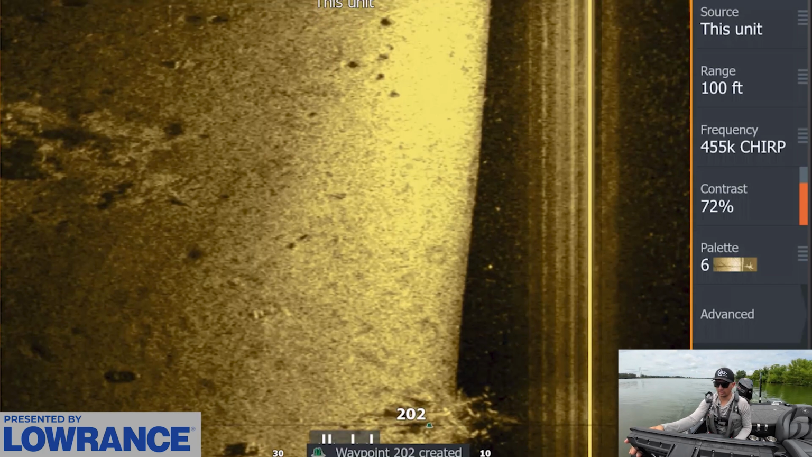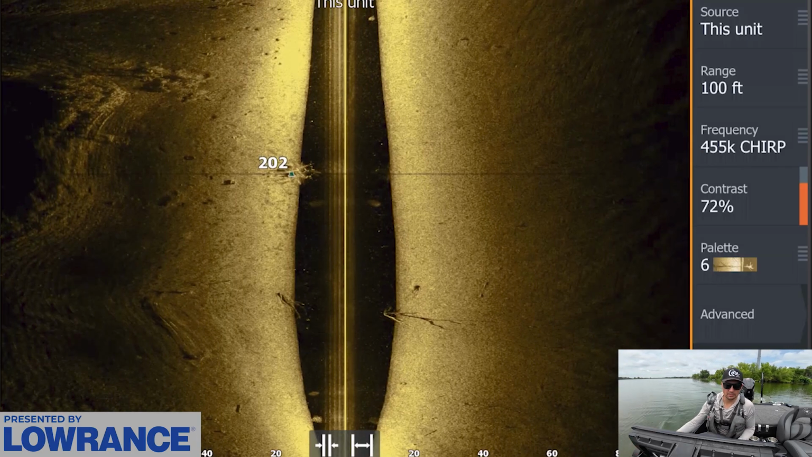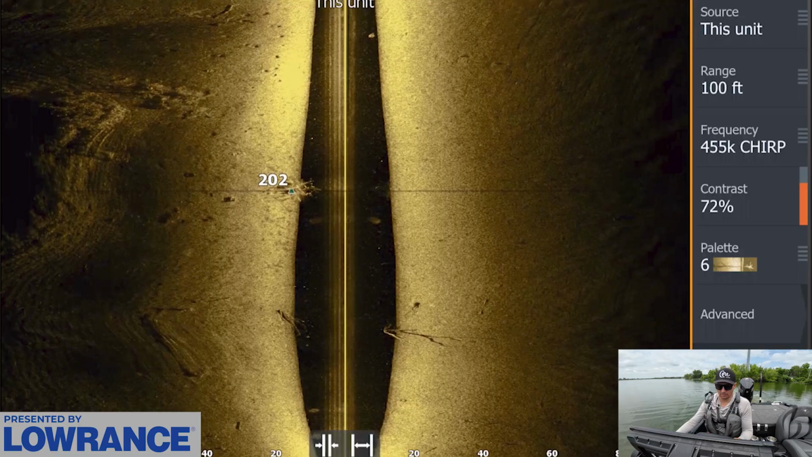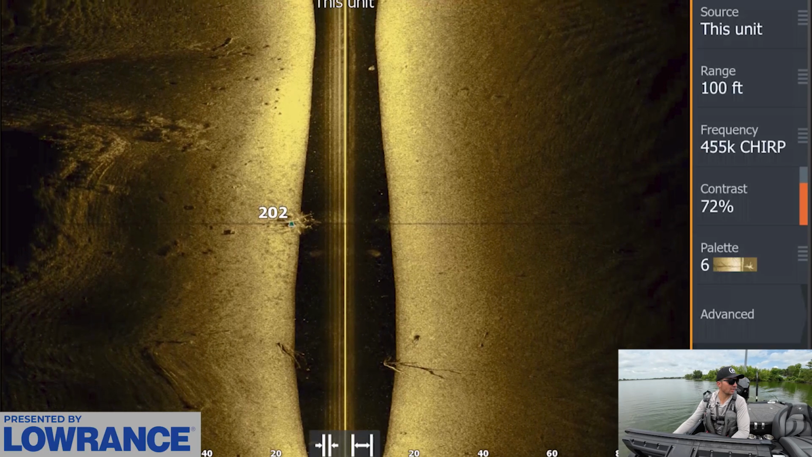Maybe we just need to be fishing the brush piles themselves. You can see more brim beds on the left side of the side scan popping up right now. I'm not seeing a ton of brim in them though. It's kind of weird.